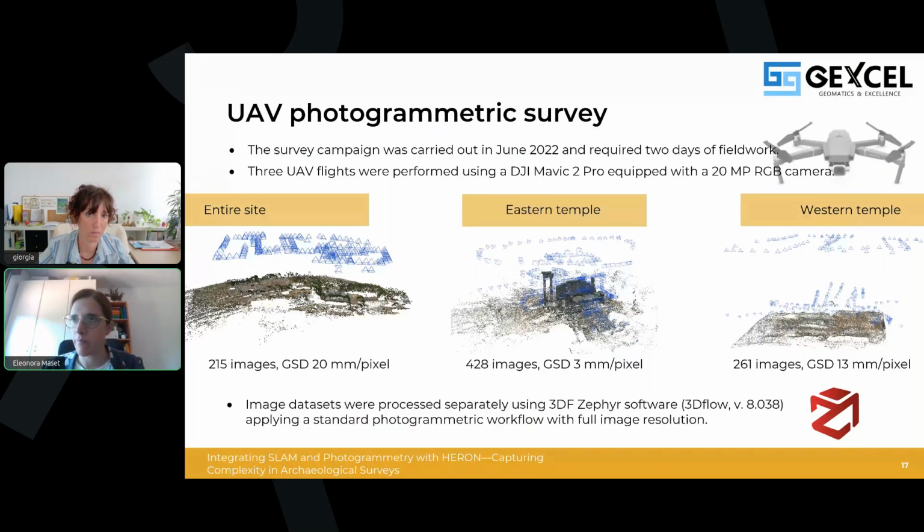That is the flight on the left. Then 2 close-range flights were performed to capture the 2 temples at a higher level of detail. The Eastern Temple was documented using more than 400 images with an average GSD of 3 mm, and the Western Temple was surveyed through approximately 260 images with an average GSD of 1.3 centimeters.